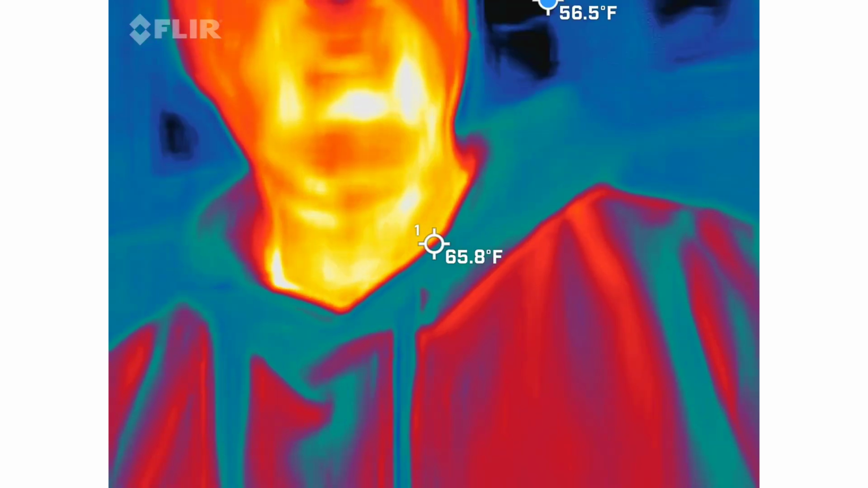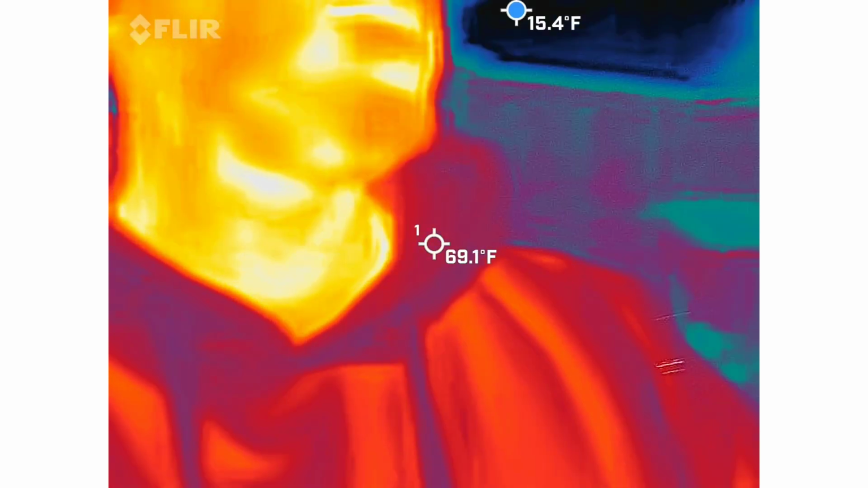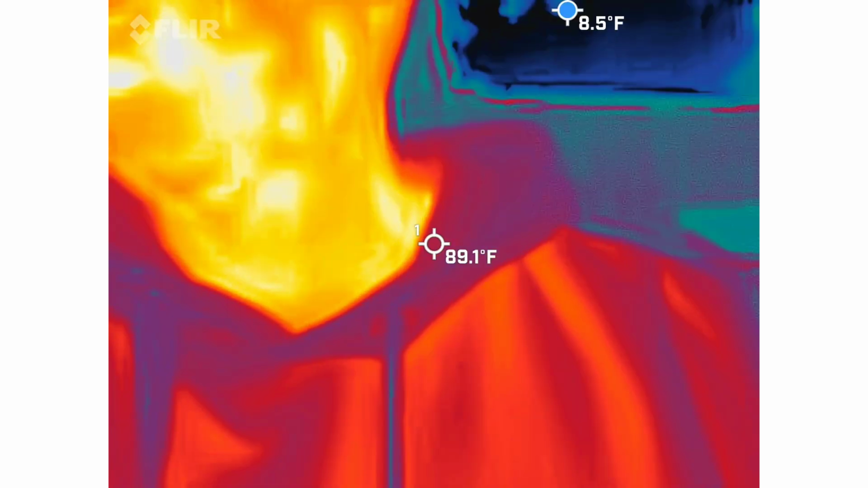So you should be able to see me in there. I'm the red, orange, and yellow guy. So that means I'm the hottest thing inside the picture. Sorry, fellas. Oh, look, I only got 2 guys to compete with tonight.